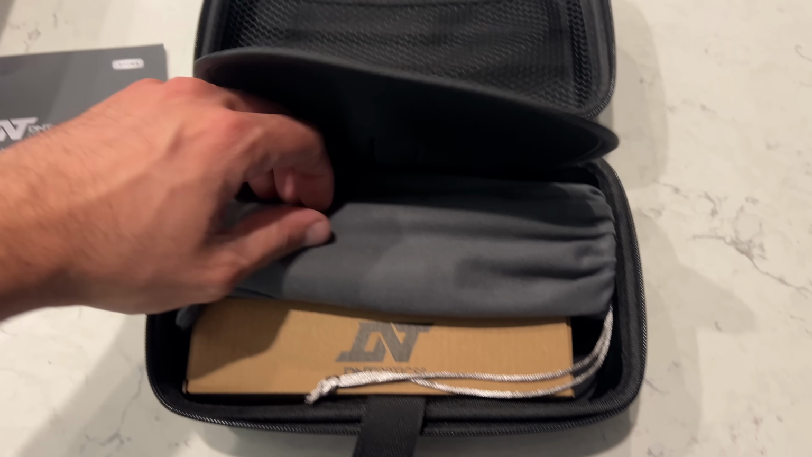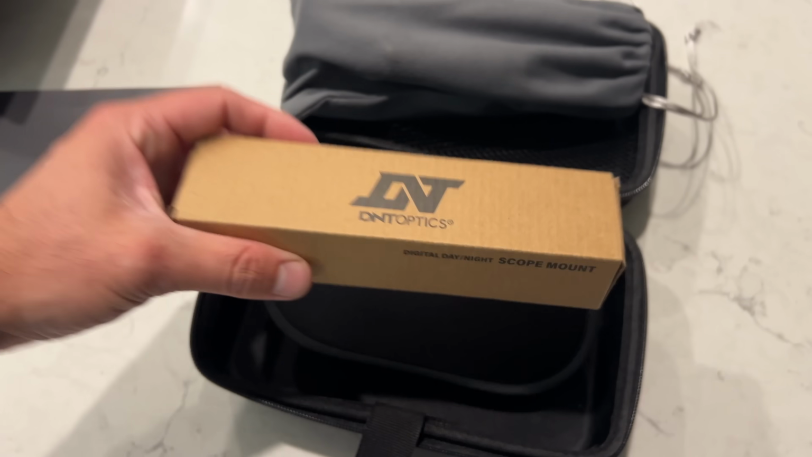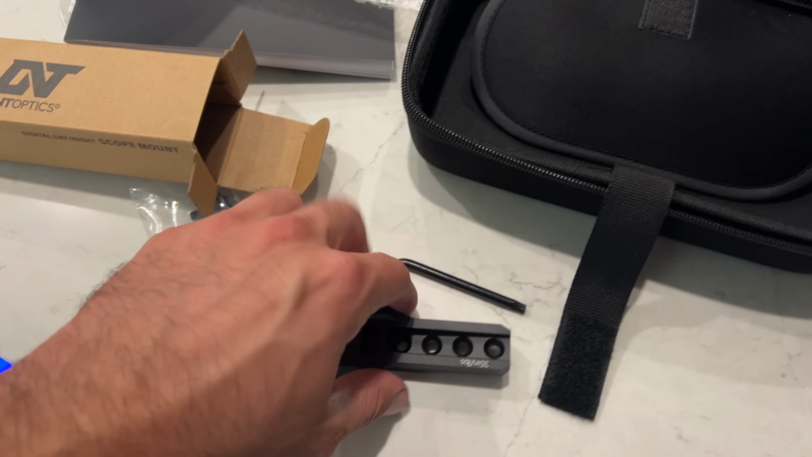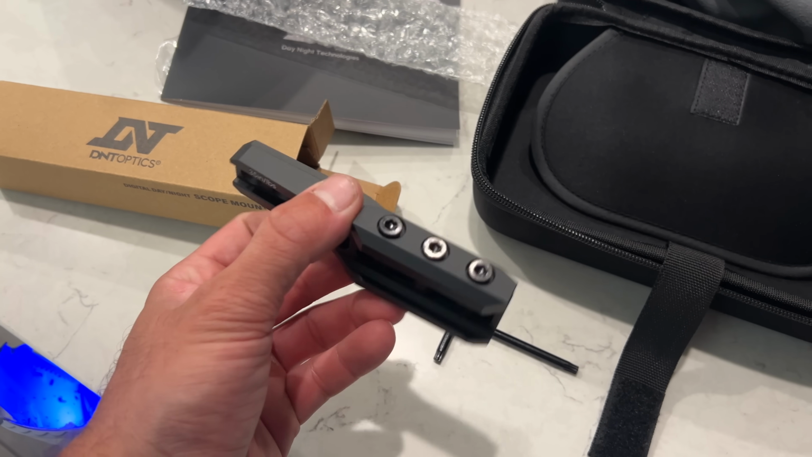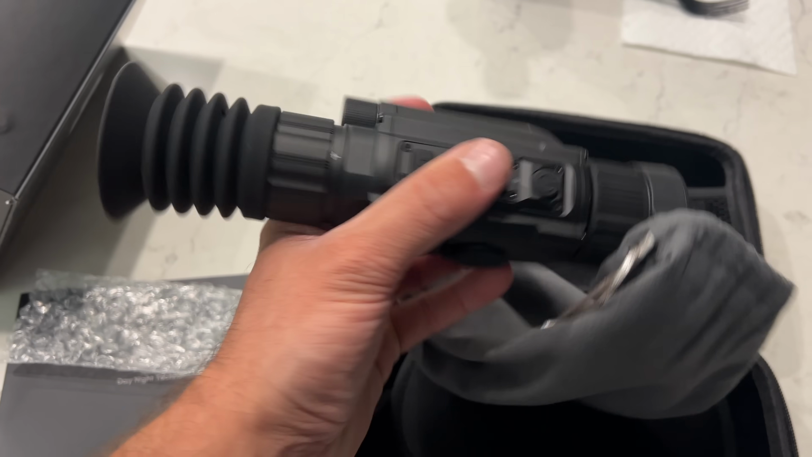What's included in the box, you got yourself a Hydra, the basic mount as well, USB cable, cloth, instruction manual, 2 batteries. They're 18650 rechargeable batteries, by the way, but cool, it comes with 2 of them because it only takes 1 to power on the unit, a charger, flip up cover, and an eye cup.